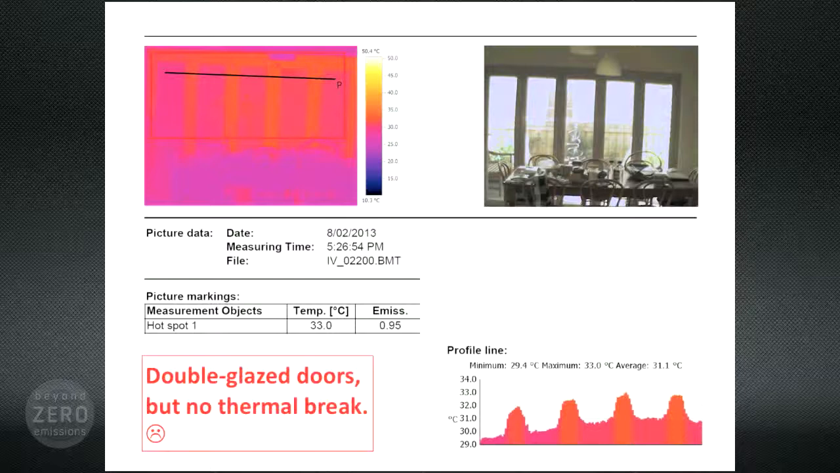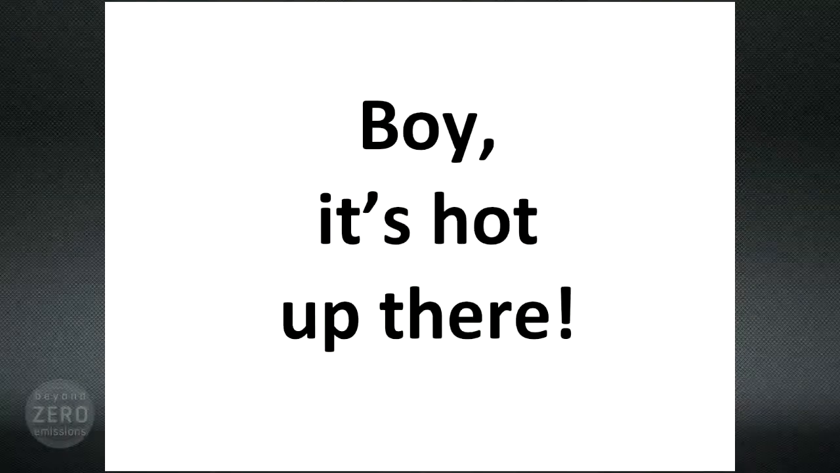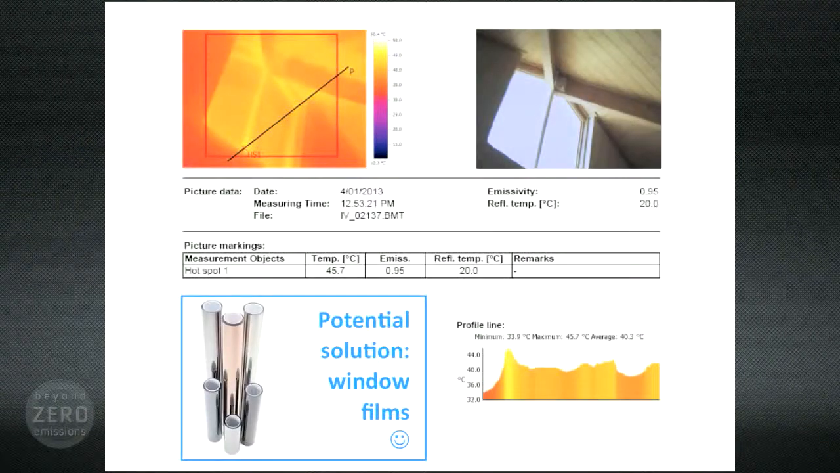While we are still on the topic of thermal heat, let's just look at how hot some living spaces can get. This ceiling space in this kitchen is reading 46 degrees at lunchtime. The owner there is green as, but as often happens, this homeowner just said, oh well, I'll just suffer. It's only hot on a few days.